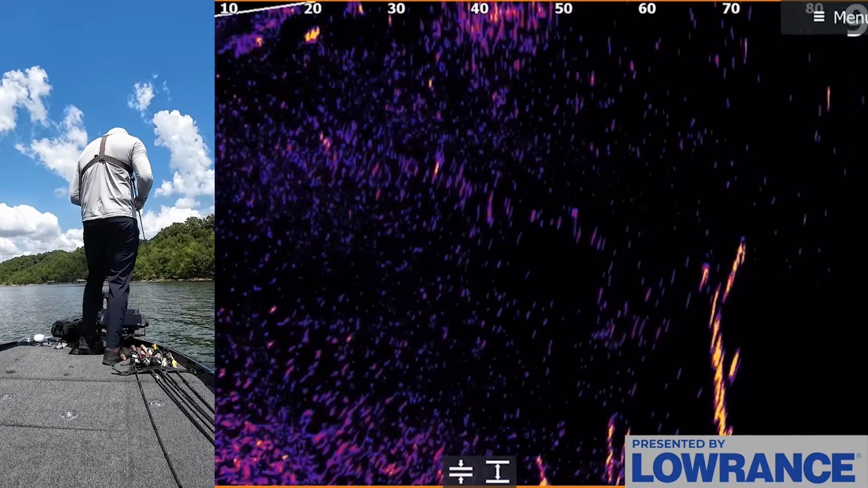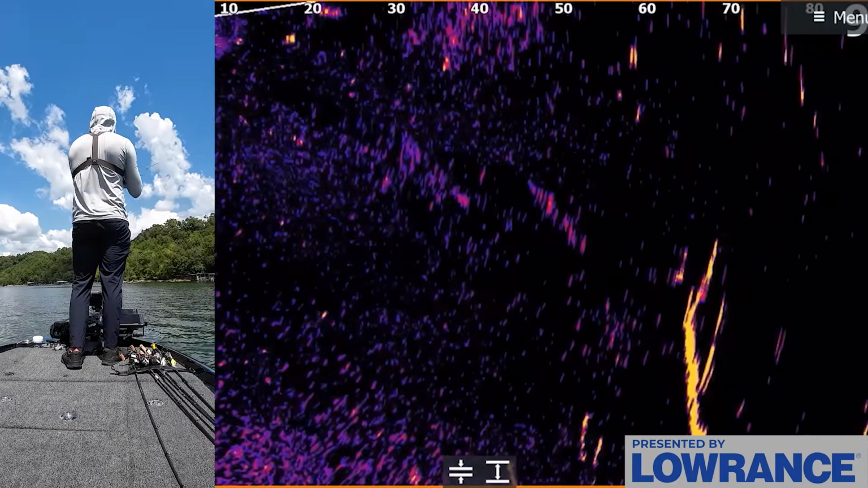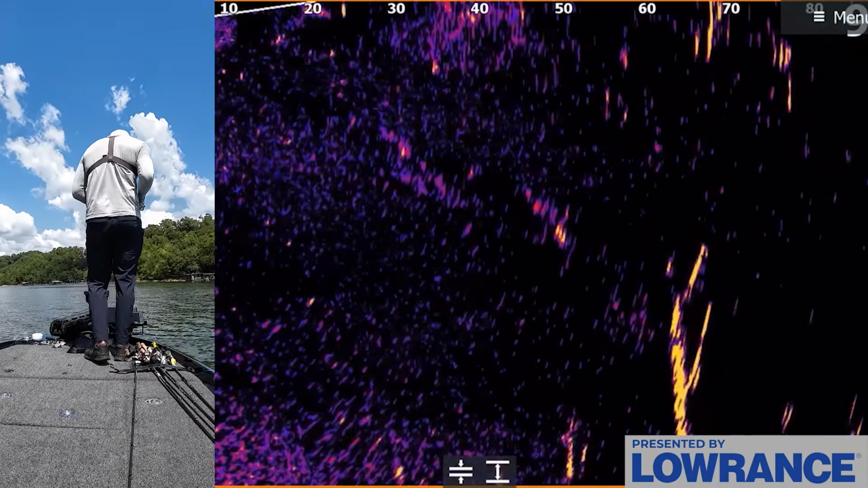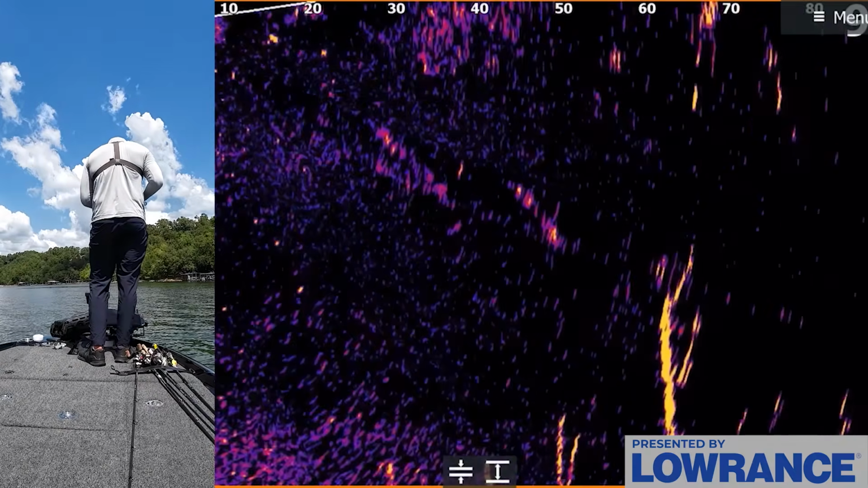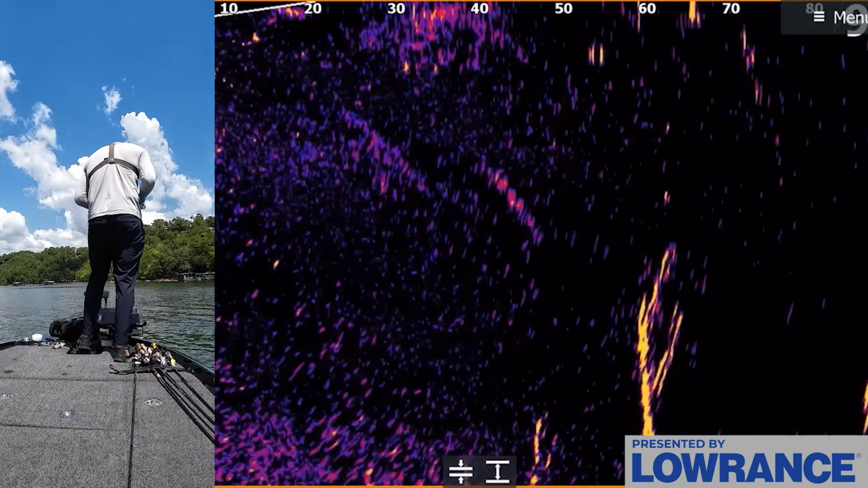Okay, we got our first tree that we marked right here, and there's a fish sitting right in the top of it, about 60 feet out, right where we were expecting. Let's see if we can get our bait down to him and see if he'll eat it. Right there. Come on, fish.